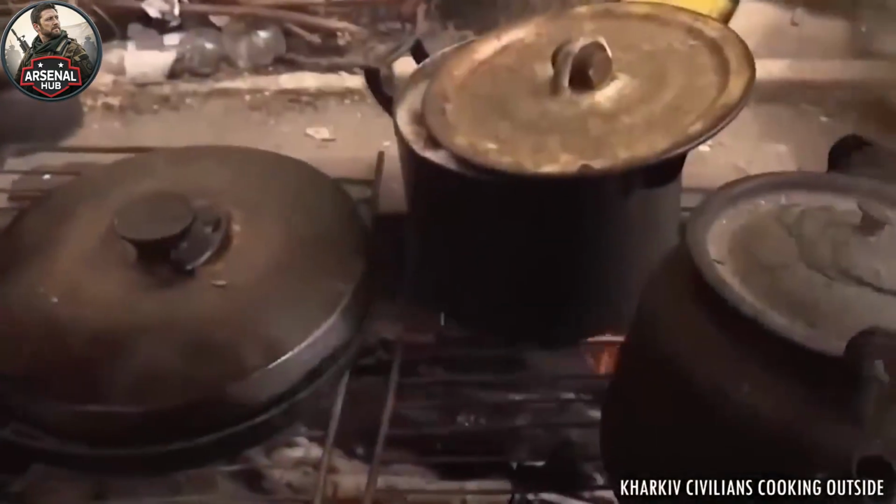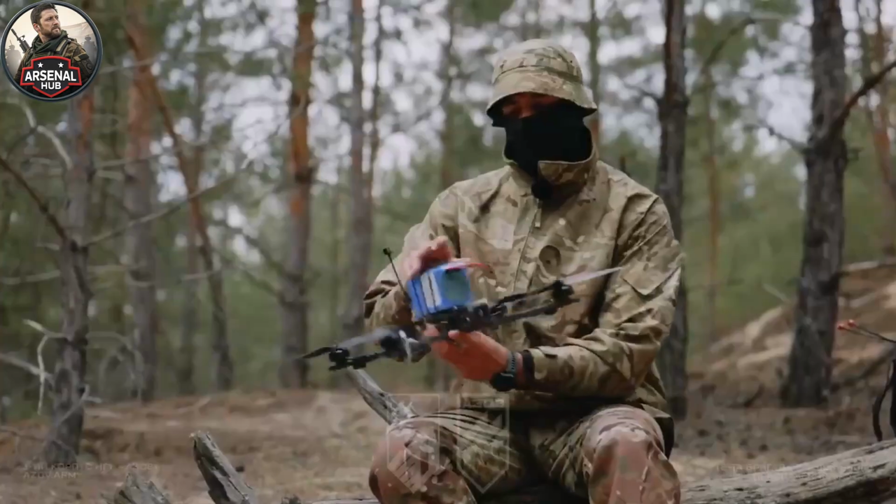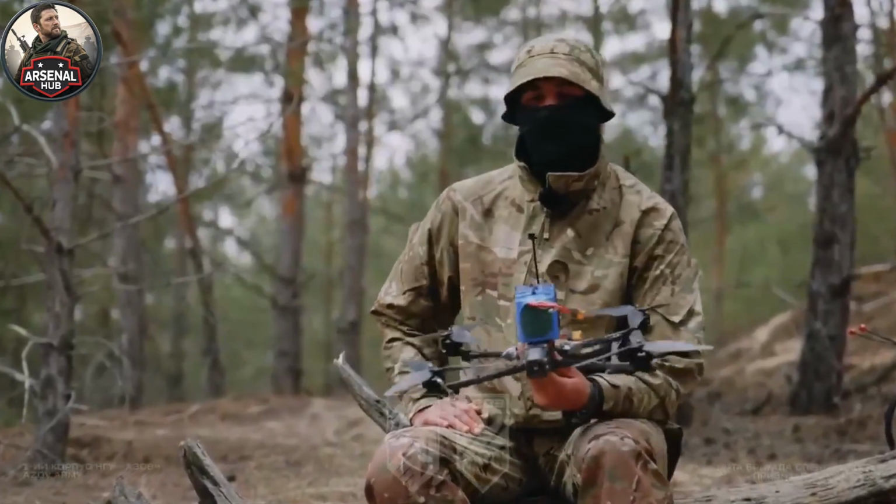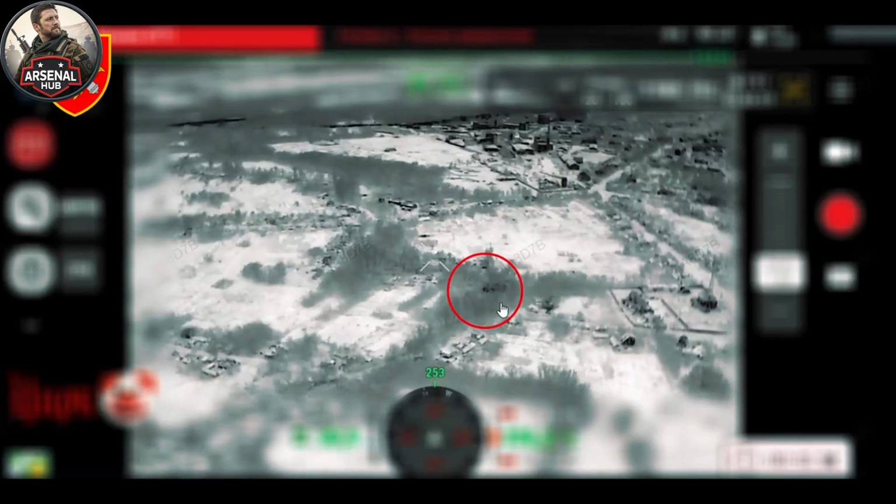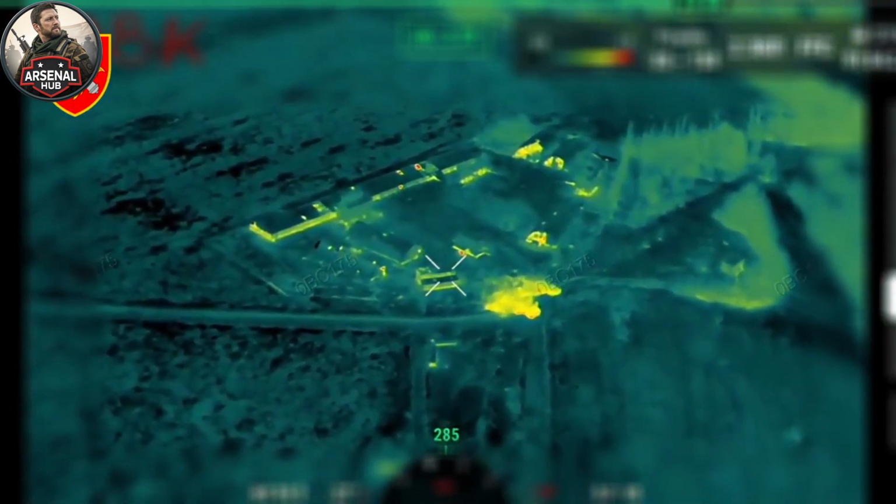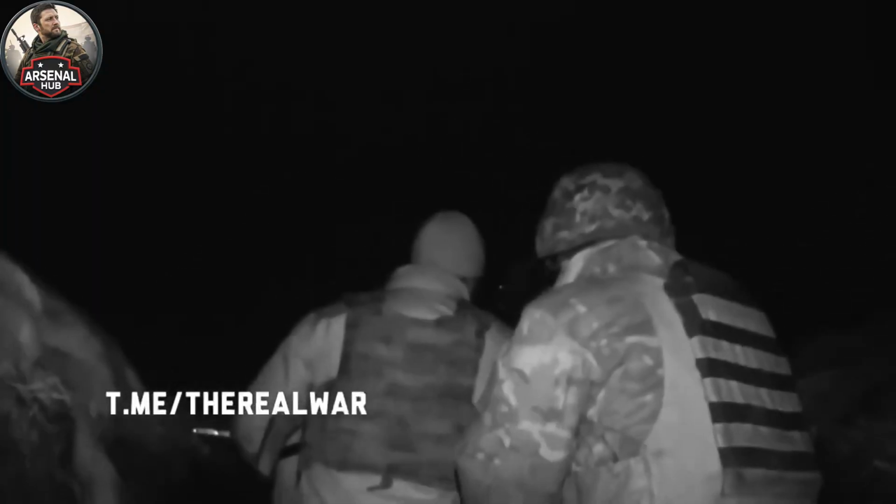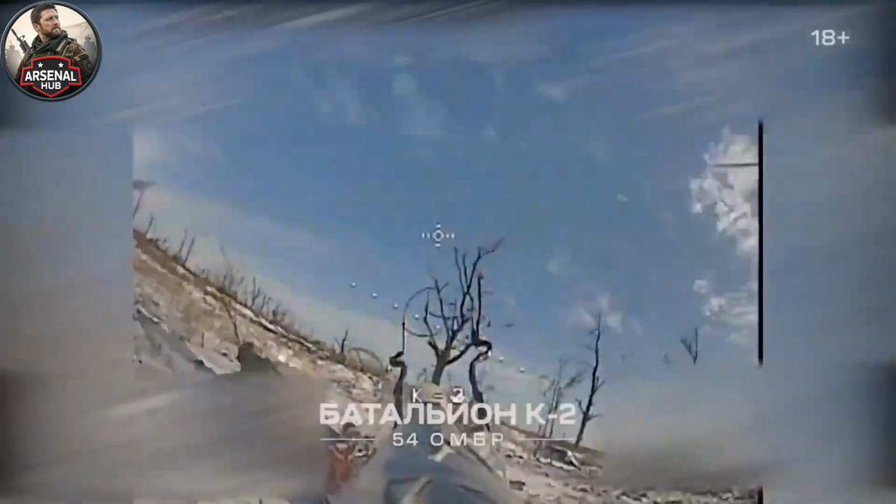A column of vehicles with running engines on a cold forest road is not merely visible to a thermal sight, it is luminous. Every vehicle appears as a bright signature against a dark background with a clarity that daylight visual targeting cannot always achieve, because thermal imaging is not degraded by shadows, by camouflage patterns, by the visual complexity of a forest environment at night.